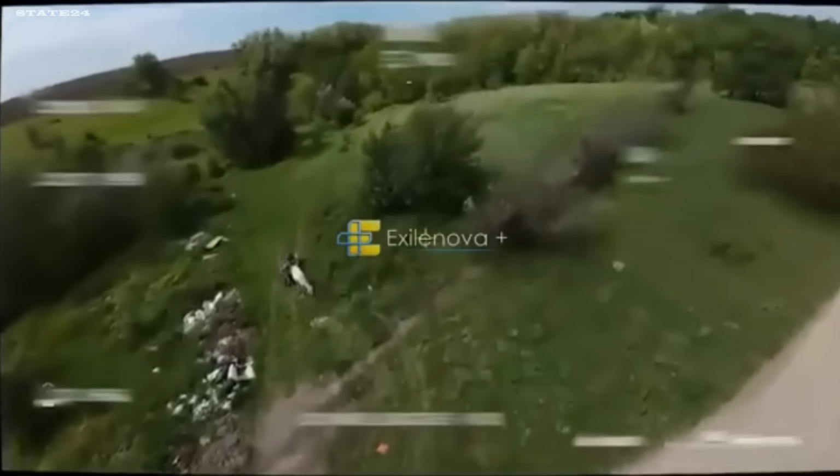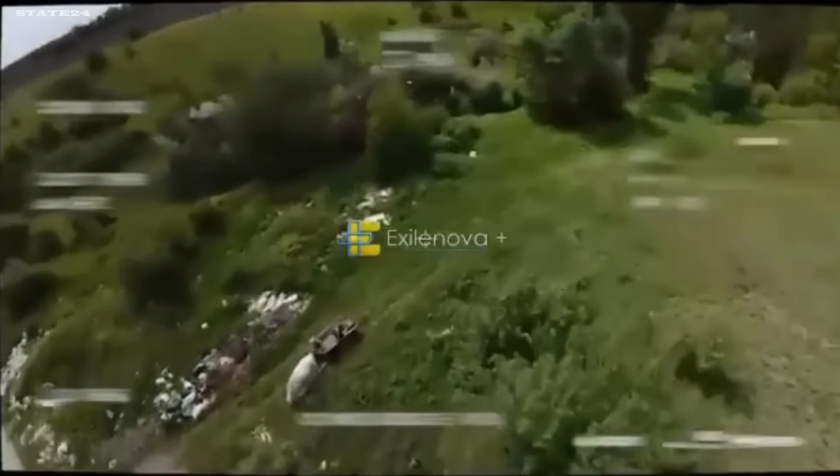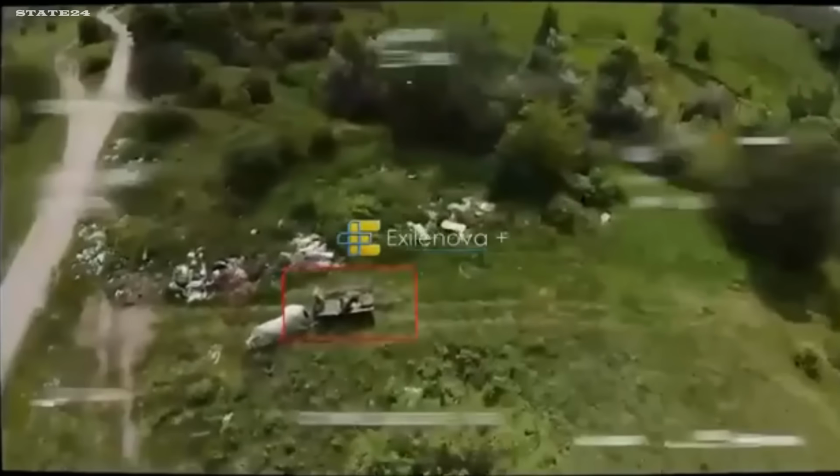While conducting reconnaissance in the area, a Ukrainian drone spotted unexpected movement. A group of Russian soldiers traveling across the battlefield with a horse-drawn cart. A scene like this says a lot about the conditions Russian troops are facing on the front line.